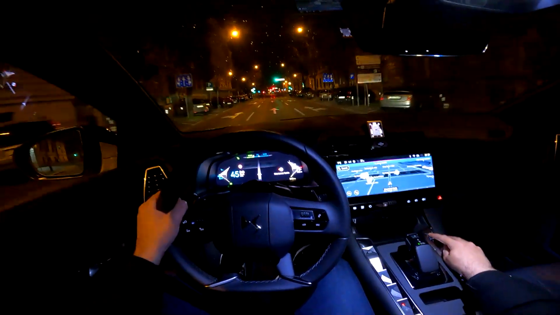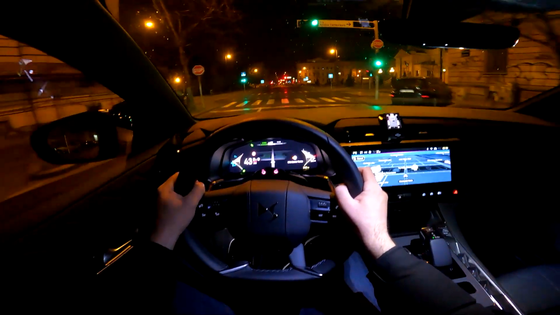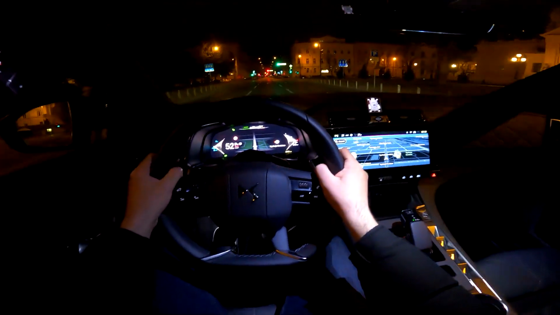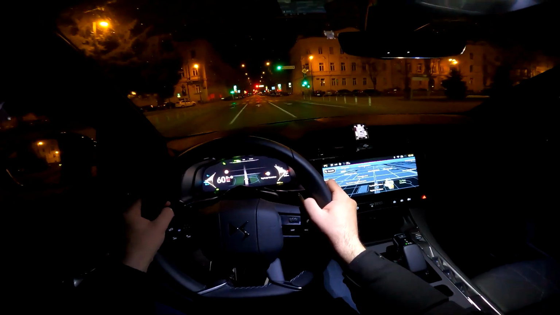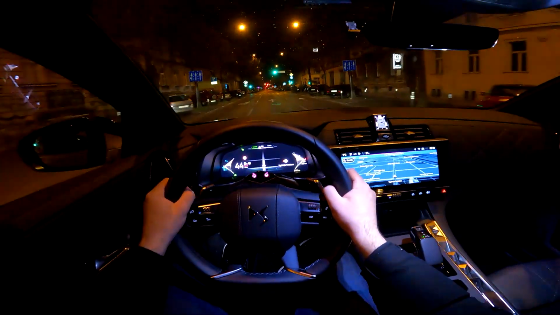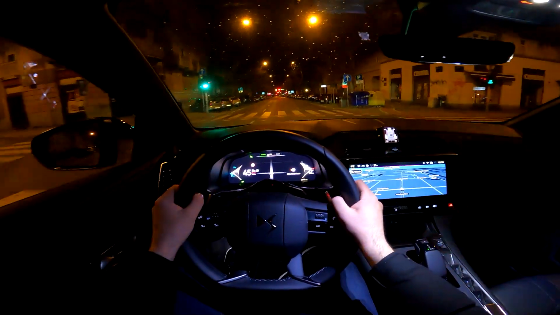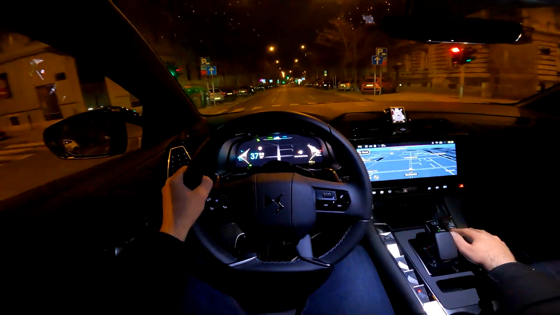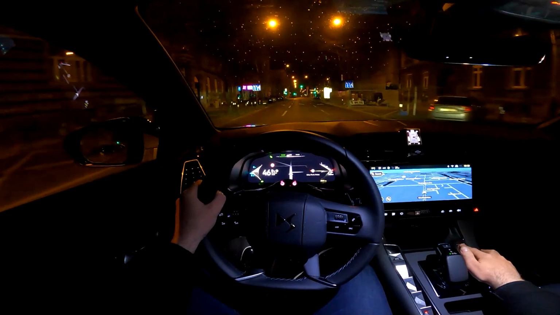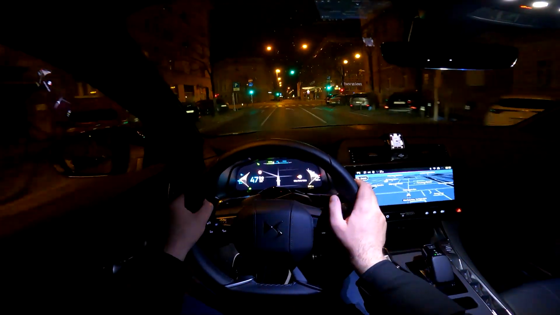Now if we put the sport mode on, then of course you have the full power available, and then you will hear also the petrol engine doing its job as well. There's also the comfort mode and the electric one, of course, but let's keep the hybrid mode on.